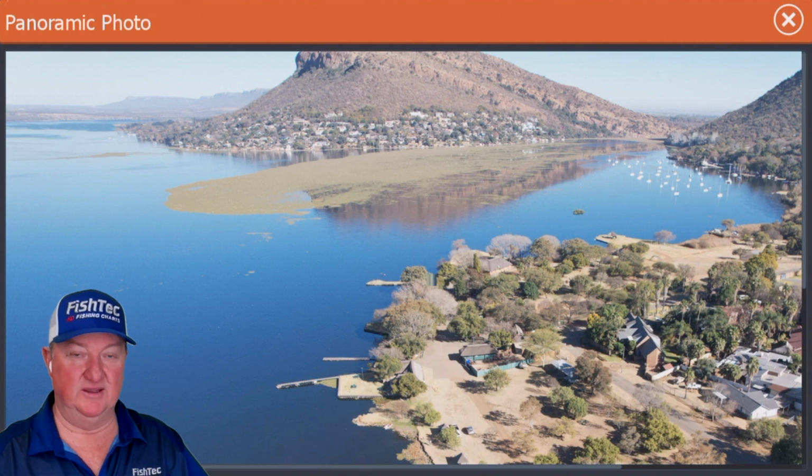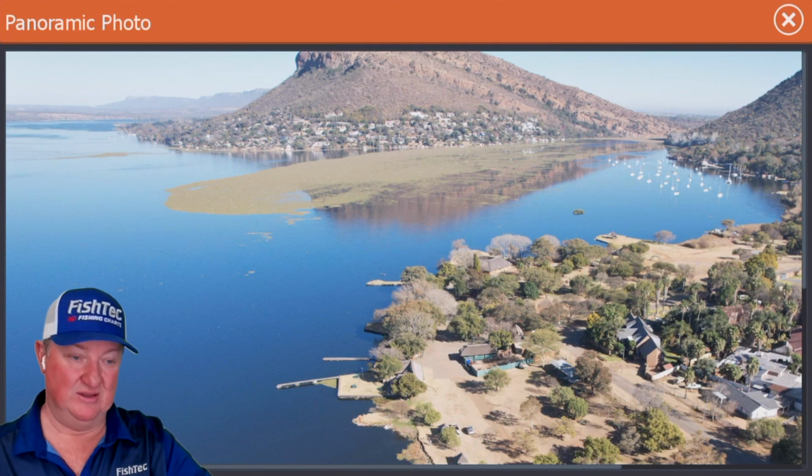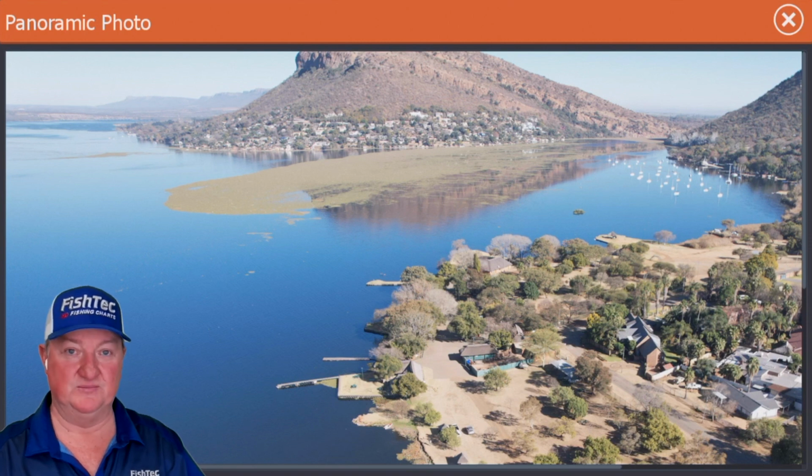Guys, if you know what's in that, you wouldn't do that. The size of the logs and stumps that are traveling with that hyacinth, if you hit that with your trim up, you might think, yeah, I'll get thrown out the boat and I'll go for a swim and it's cool.